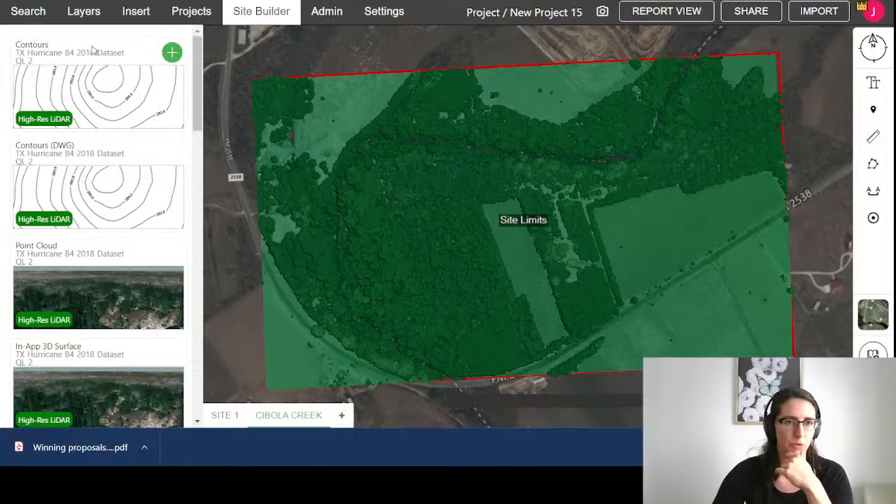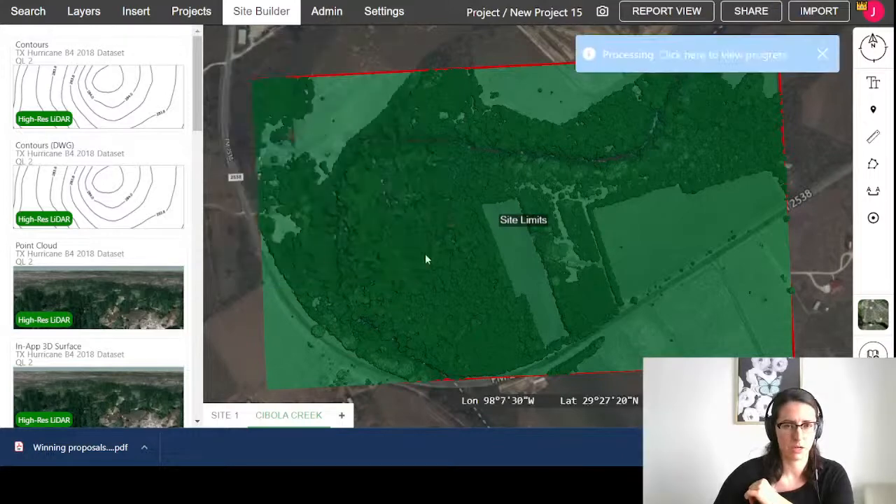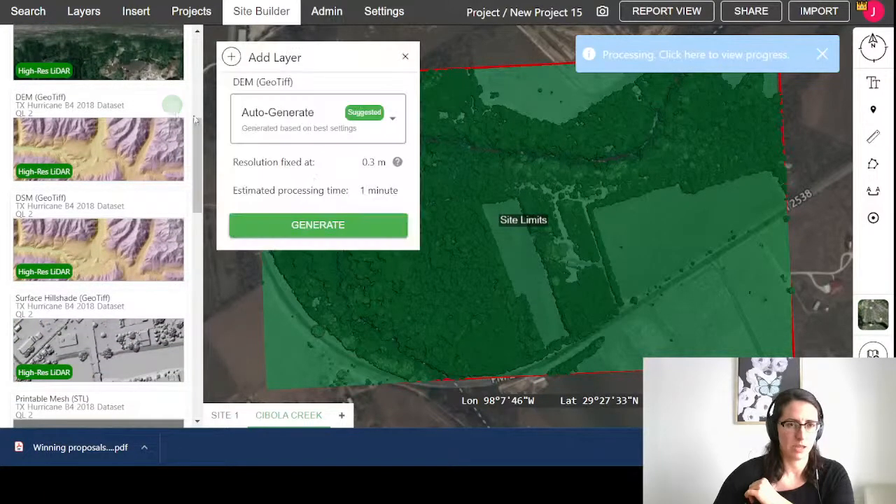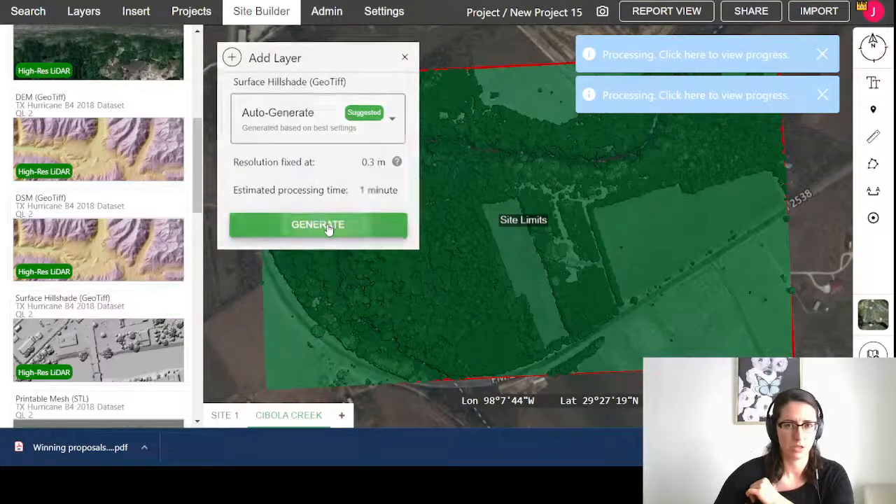So in this case, I'm going to load some contours. I'm going to go with the recommended settings here of smooth contours at an interval of 1 meter, but you can play with that for your projects. I'm going to pop in and get a DEM as well, and I'm going to generate that as well as a hillshade.